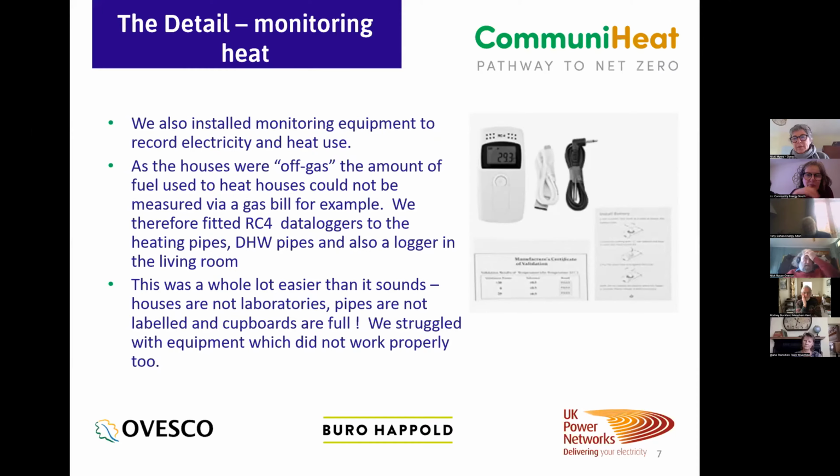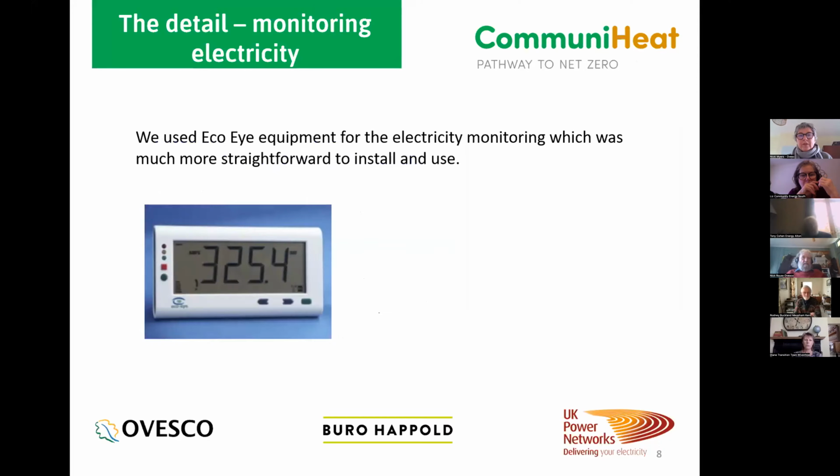Sometimes they're old, their heating systems have developed over time, and it's quite difficult to identify the pipes that you need. Airing cupboards are full of sheets and stuff. So it was a really difficult exercise for us to do. The electricity Eco-Eye equipment we installed was much more straightforward, actually.